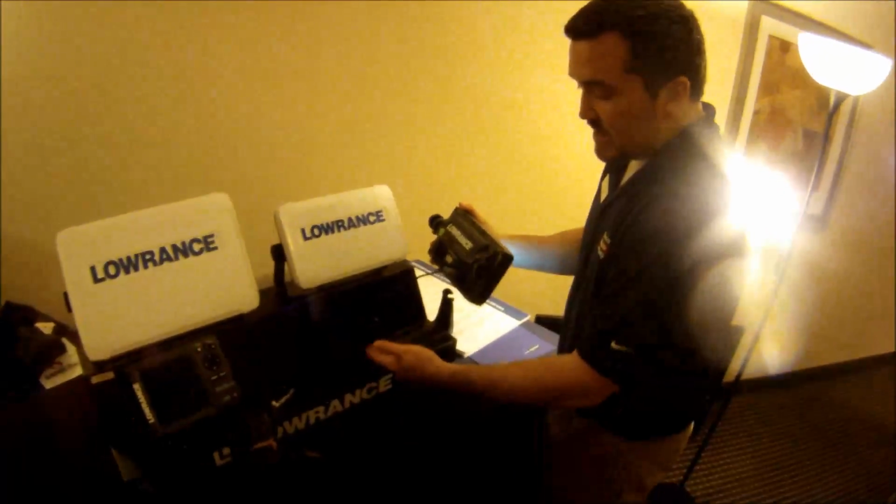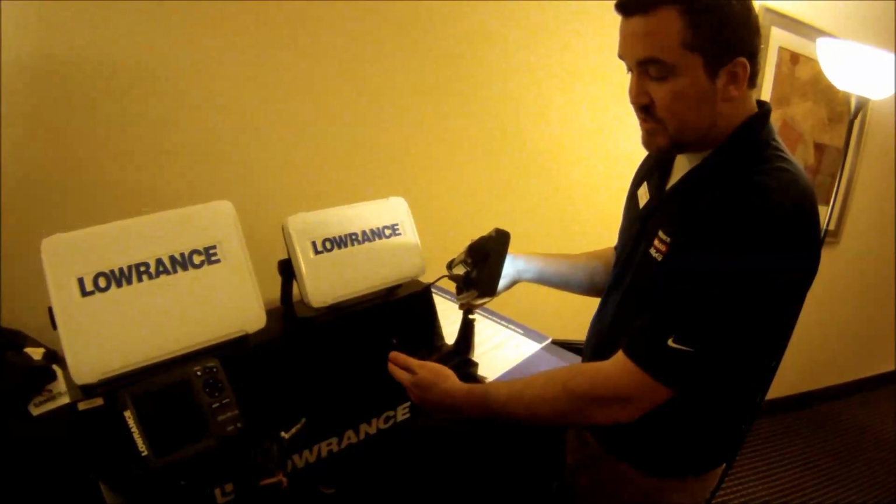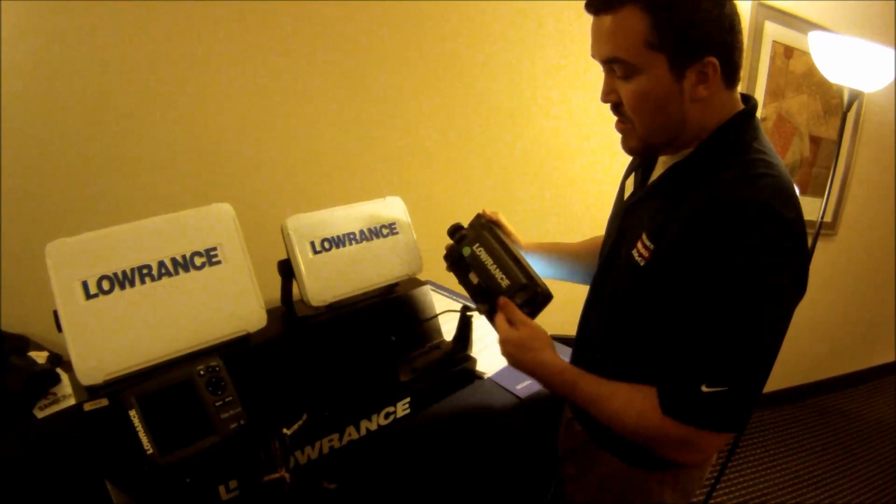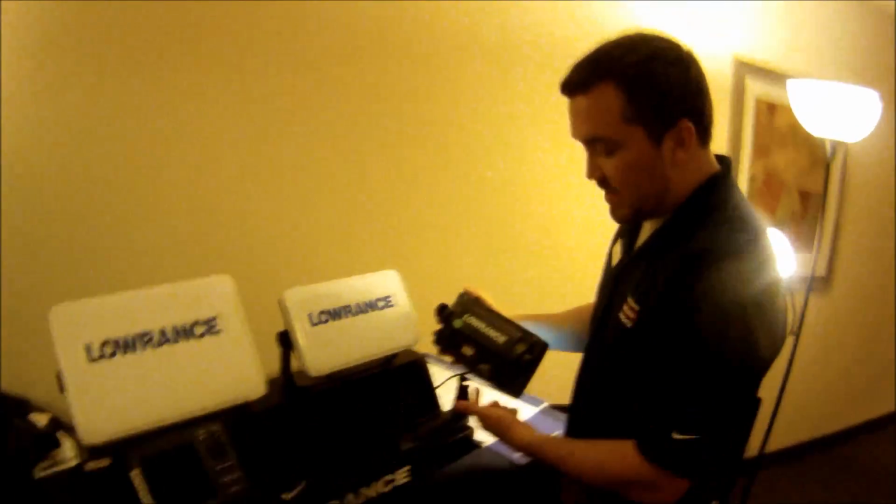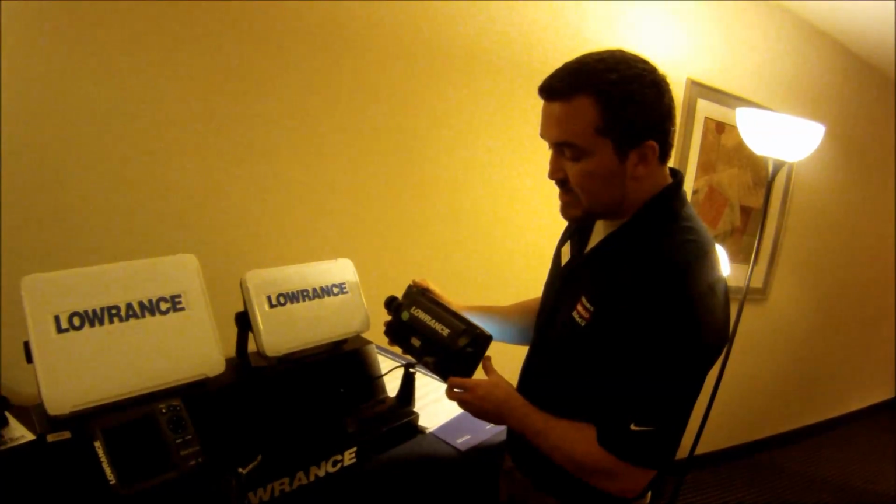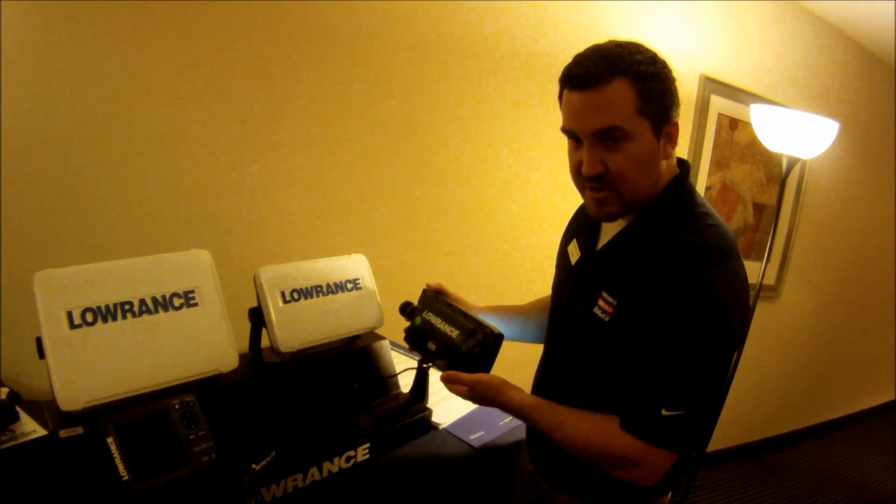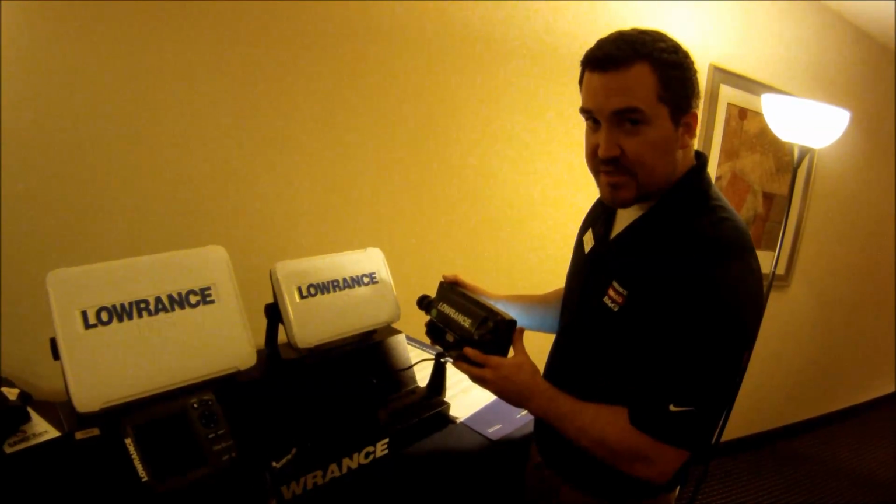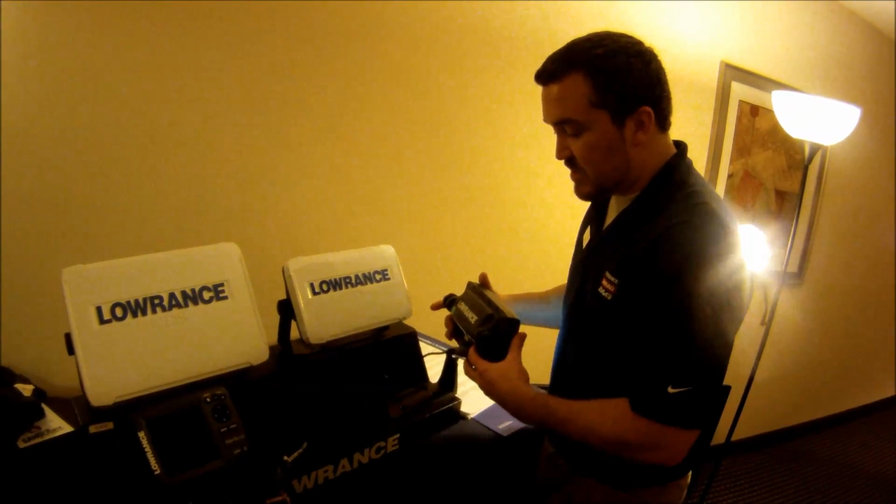This gimbal bracket is the same as the HDS Gen 2 Touch 7. So this is the same bracket as the Touch 7. This compatibility between the connectors of an Elite 7 and the HDSs makes a very easy upsell. If a guy starts out with an Elite 7, he can very easily go to an HDS or HDS Gen 2 Touch later without changing too many connectors.